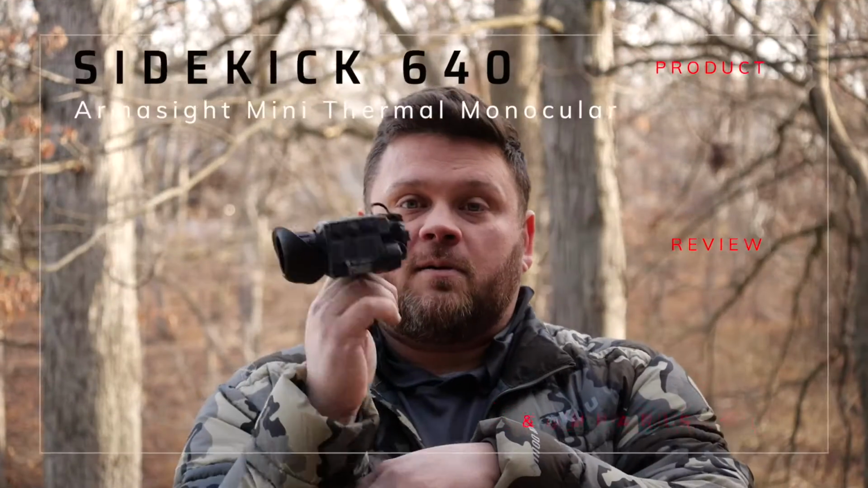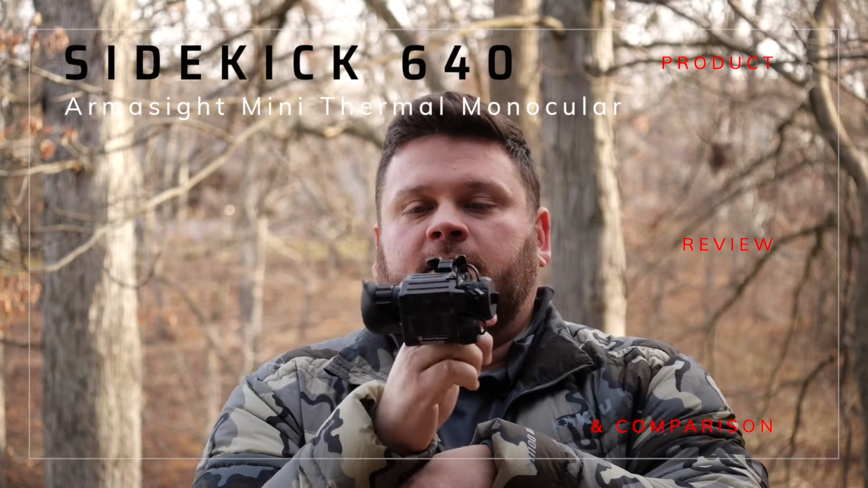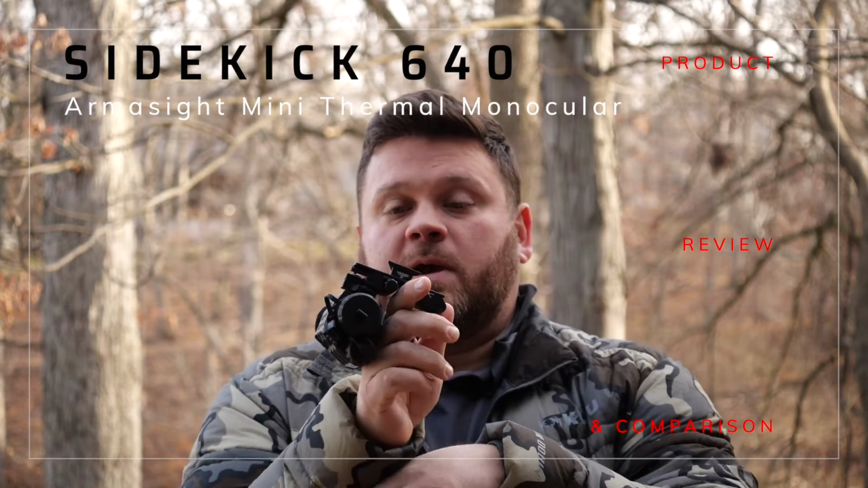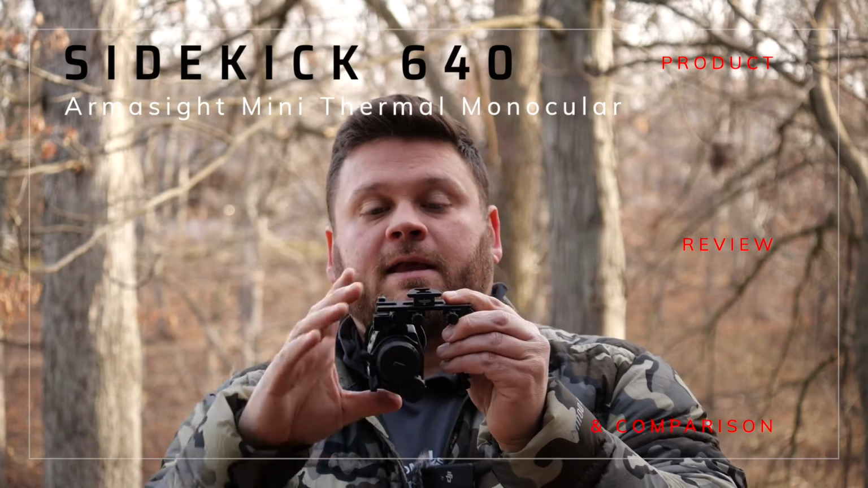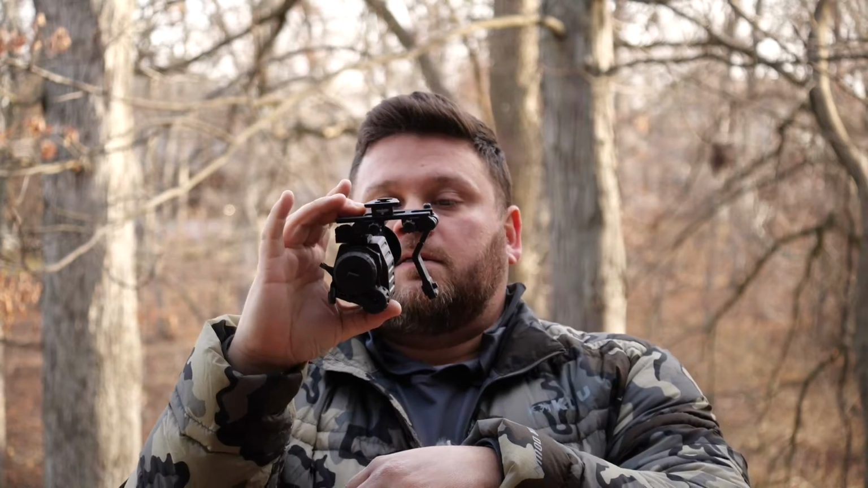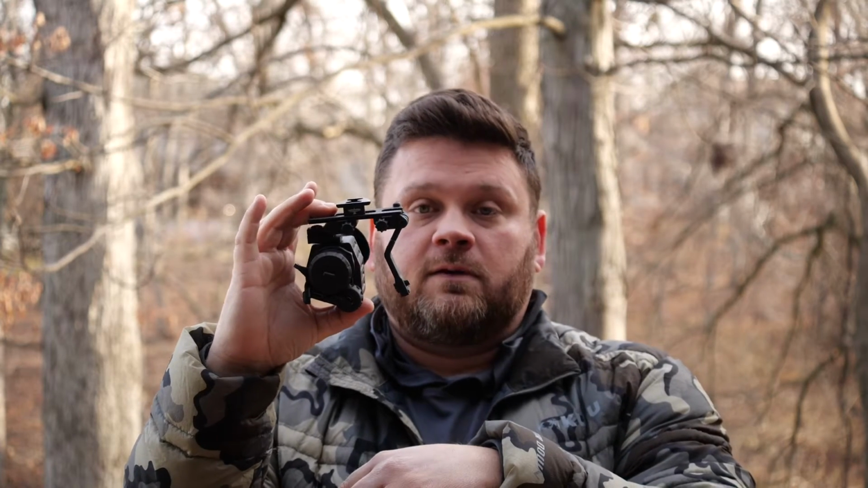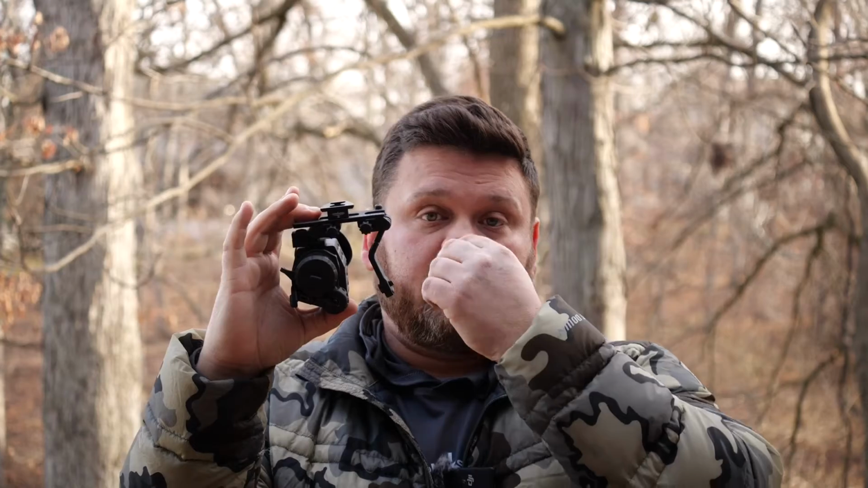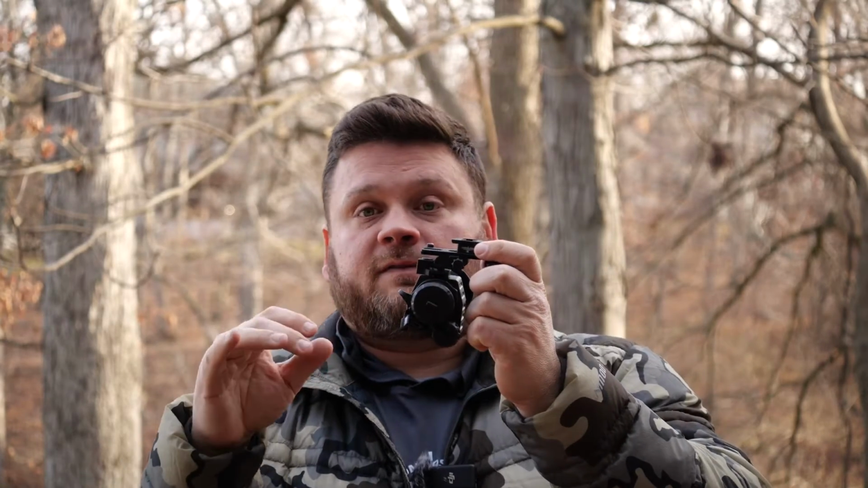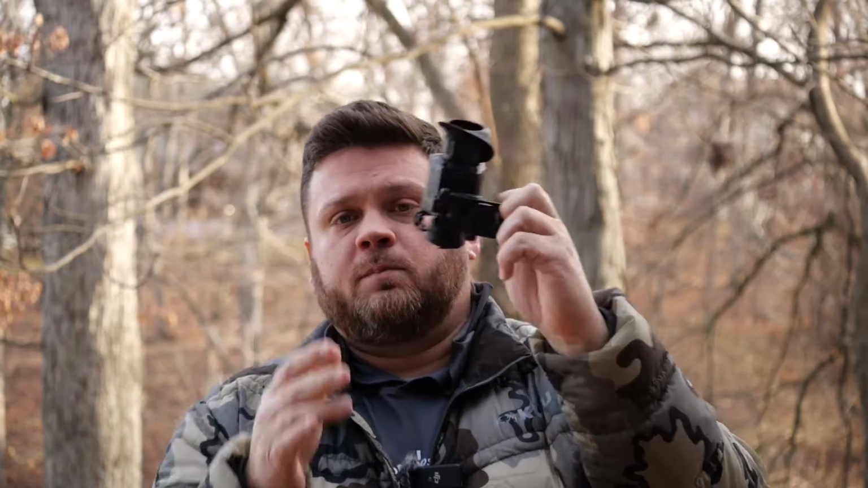Now to the Armasight Sidekick 640, what we came to talk about. First off, it is the lightest weight by a long shot. With the bridge, this is a Raven bridge, okay, I'm running, this thing is 13.7 ounces, which is lighter than the other two units at 13.8 ounces and 18 ounces with just their mount system. So not including their bridge. So super, super, super lightweight. Also super compact. Really impressed with that.